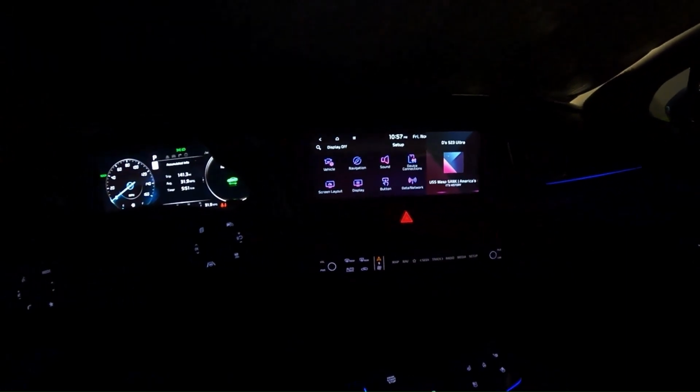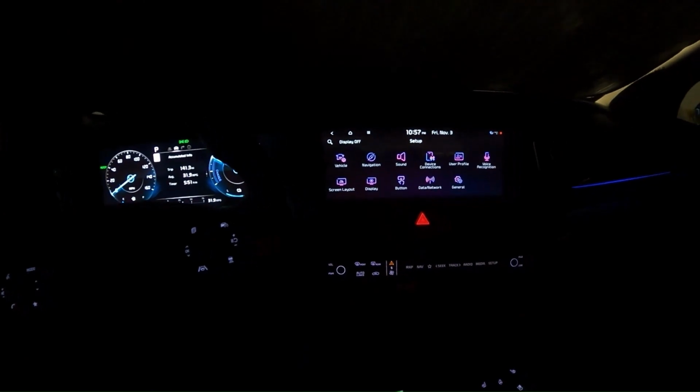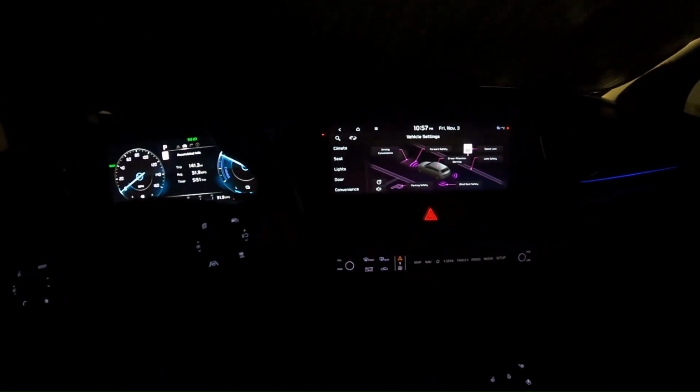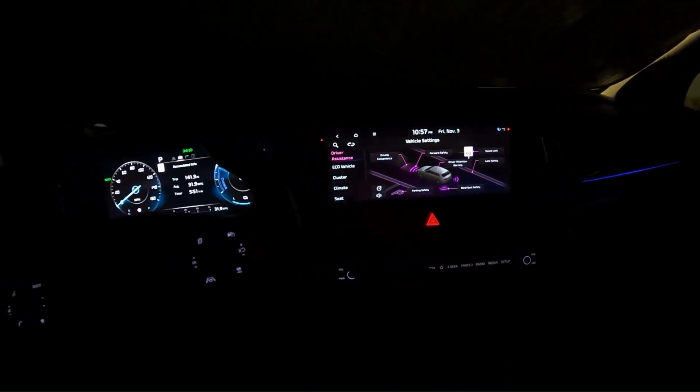And if you press the start button, it will be in accessory mode. In accessory mode, you can make a bunch of changes here, and you can go into the menu. You can set up the vehicle. It says power must be on to activate that feature, so we'll do that. You can change a bunch of different things here.